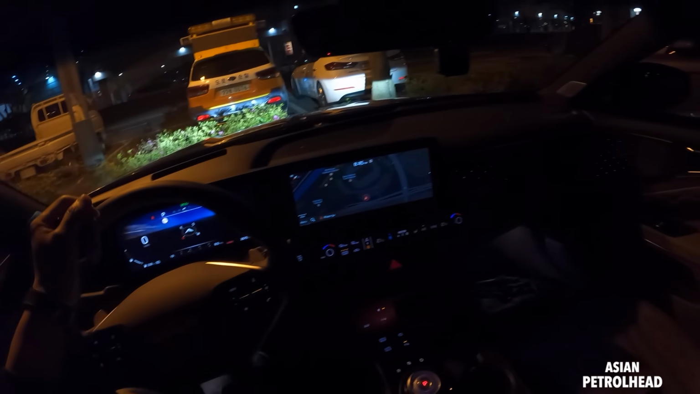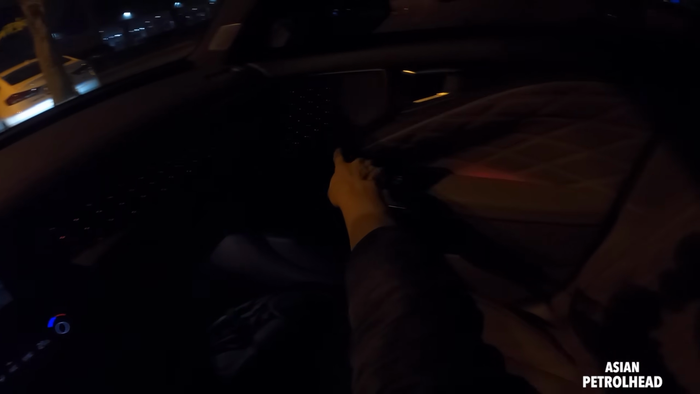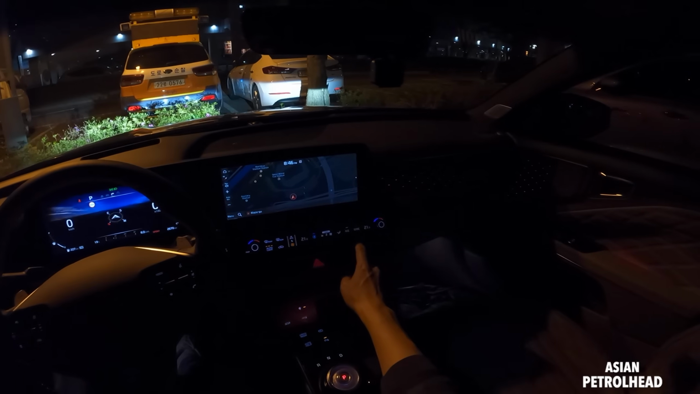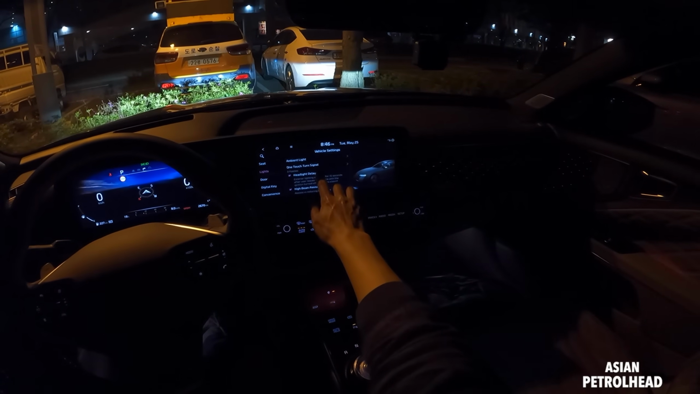Okay. The mood lamp is actually located on the door trim, around the speaker, right here, around the diamond pattern, on the top right there. So that's it, right there. So it's not on the side. So now I'm ready. You need to go here, go to setup, lights, ambient lights.